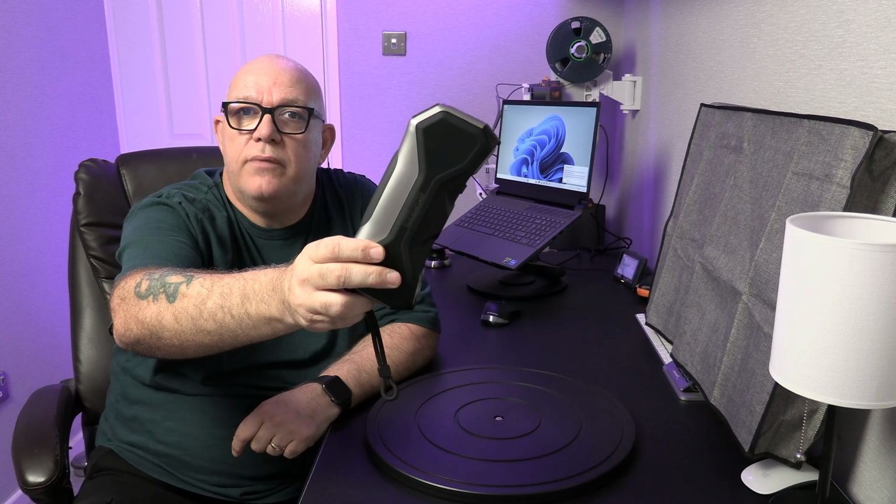Metro X scanner from Revopoint. Welcome back to another tutorial. Today I'm going to be using the full field mode and I'm going to be scanning two items.